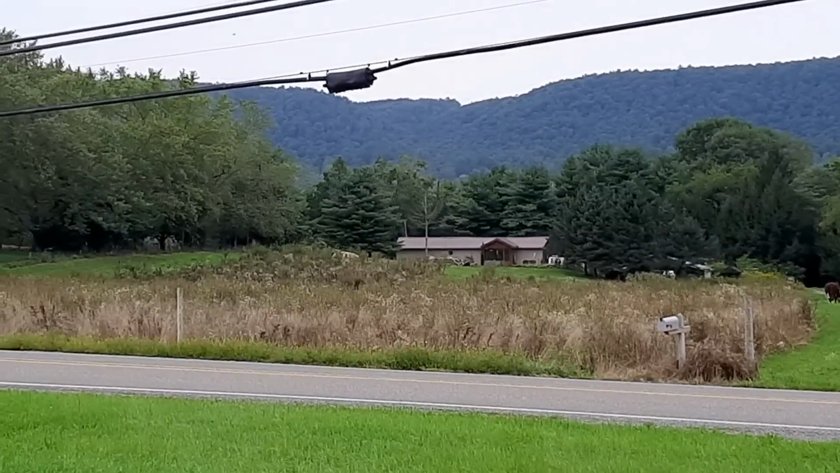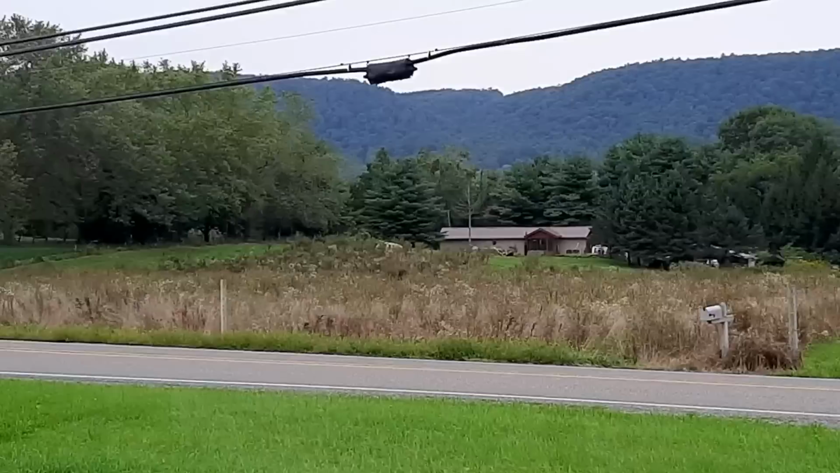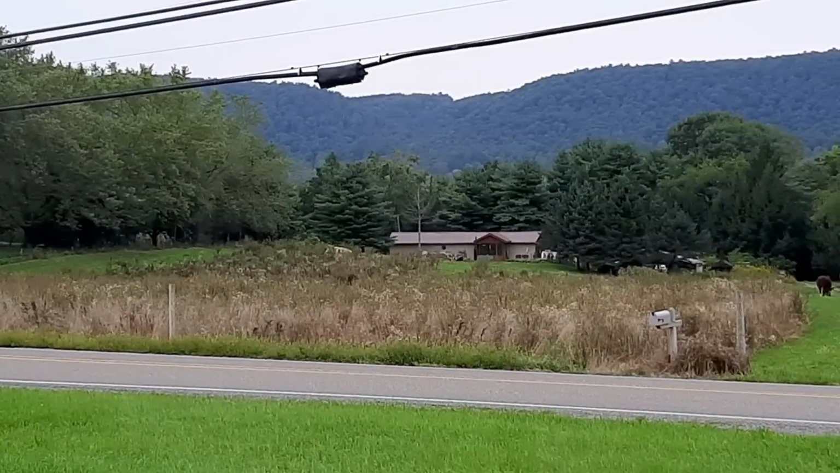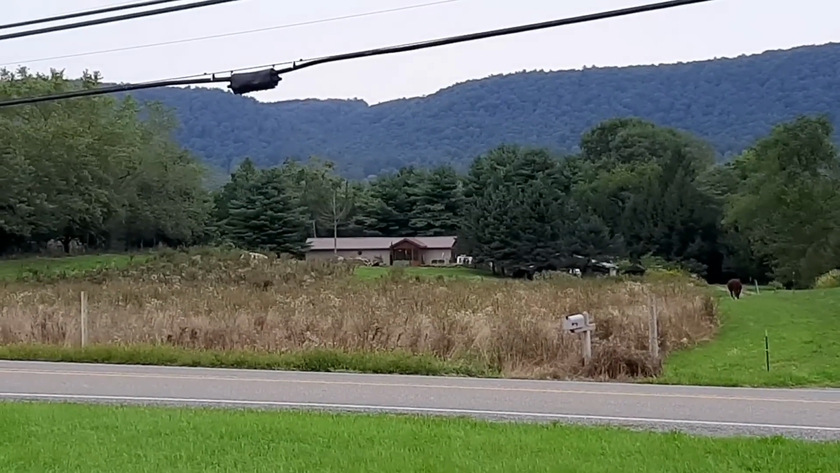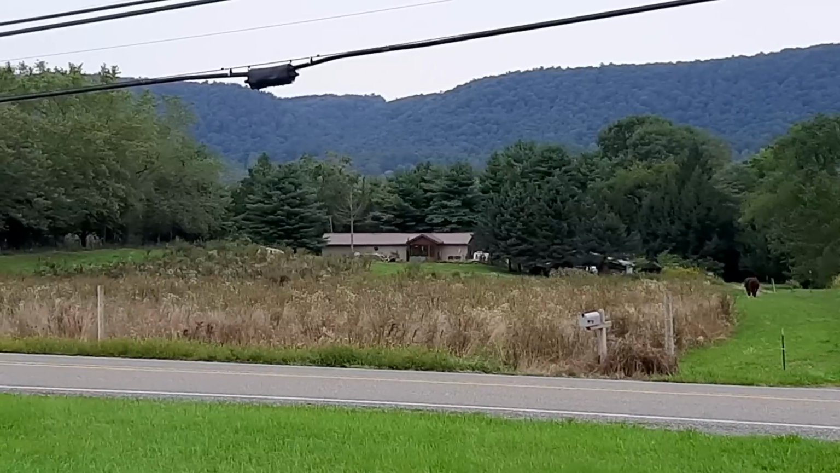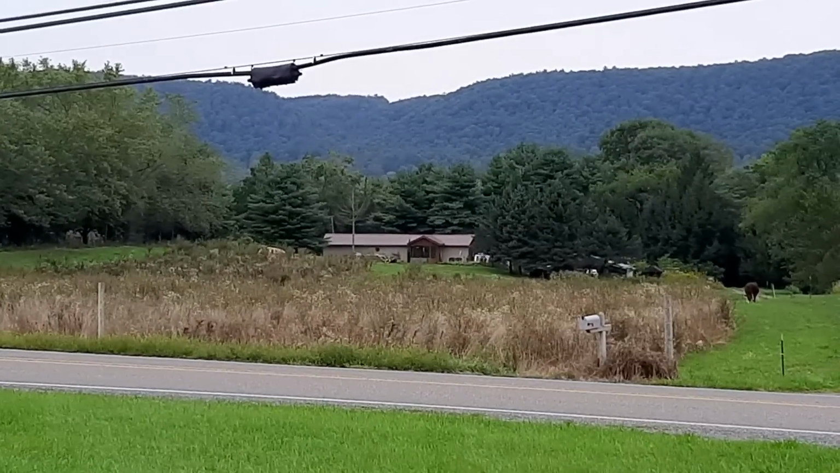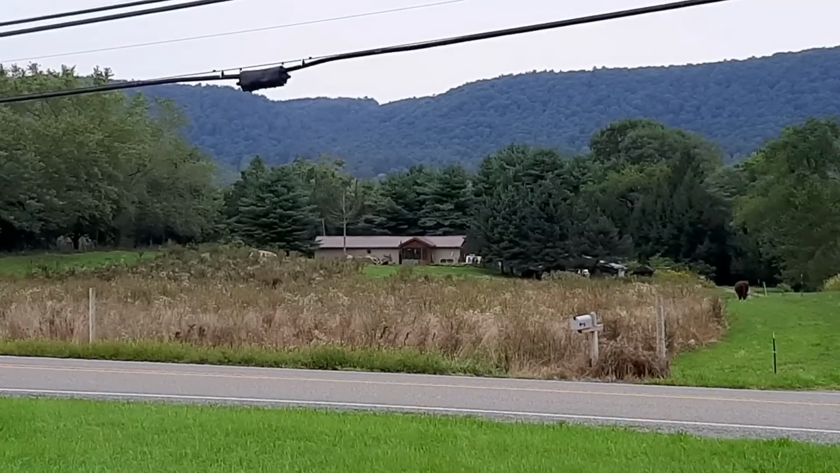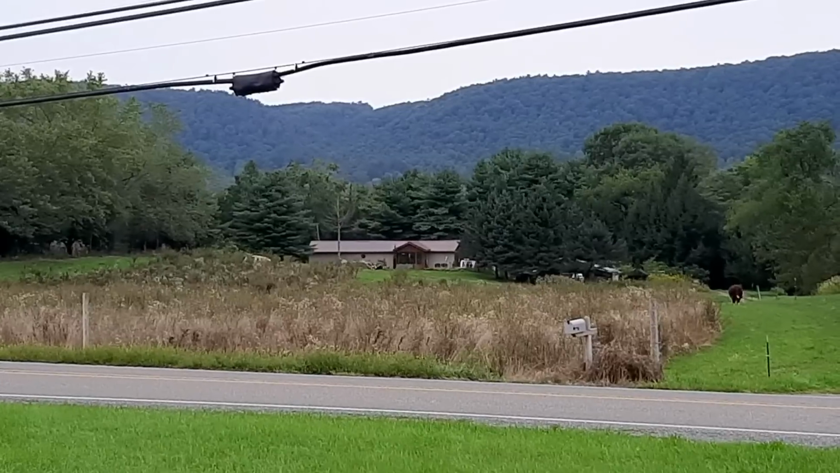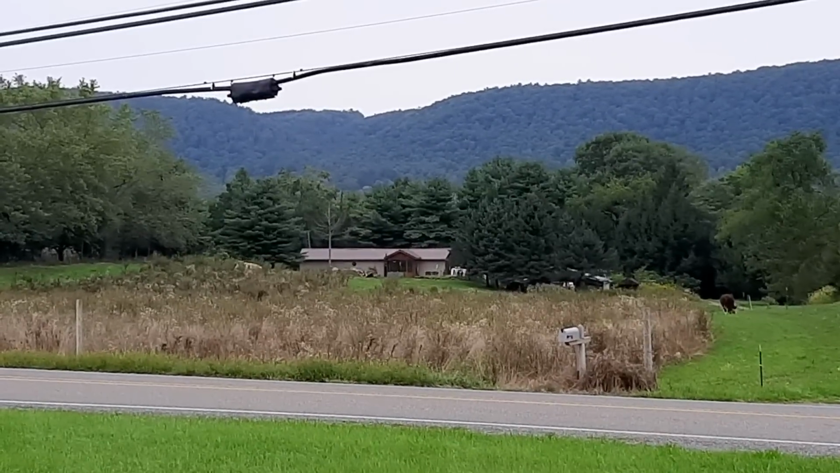As you can see, there's a lot of brush there, probably 4 or 5 foot tall weeds. What she usually likes to do is go behind the weeds to hide herself, and we're going to see what her thermal signature looks like once she gets behind them. You don't really need any fancy suits or any mylar.